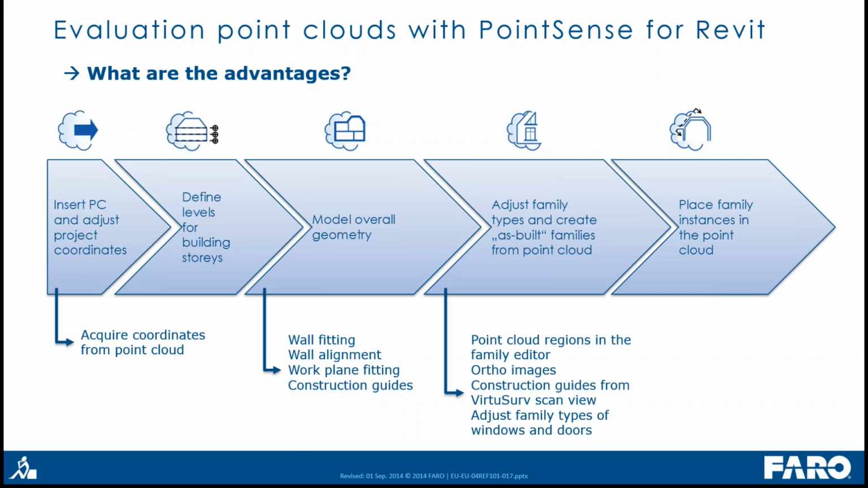We are supporting the family editor with point cloud regions, scan views, and author images. And we have a 3D point snap, a real 3D point snap, to work in the point cloud to place family objects. All of these things I want to show you in a little more detail in the next minutes.